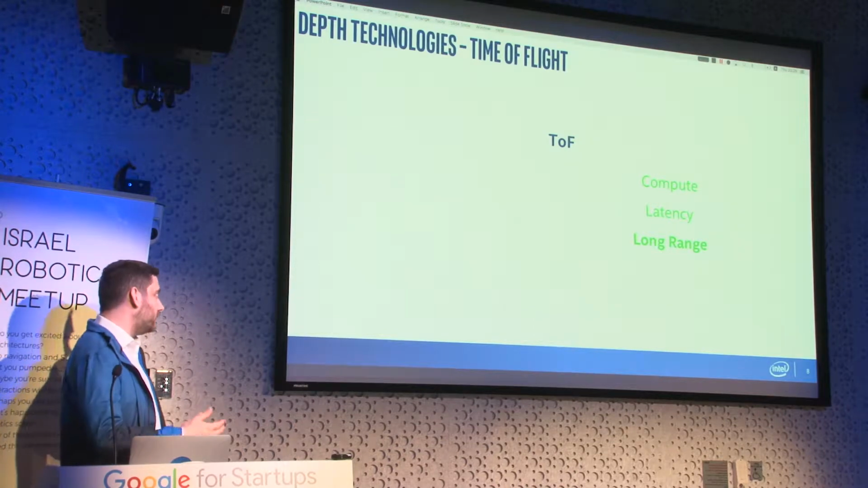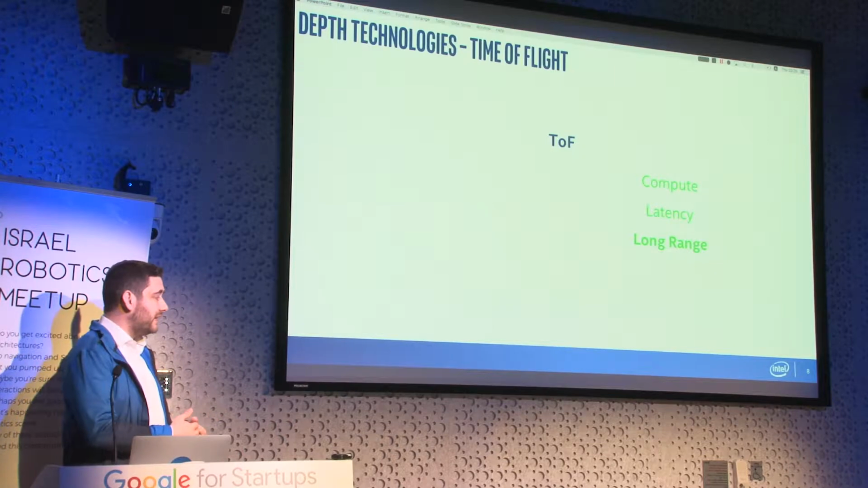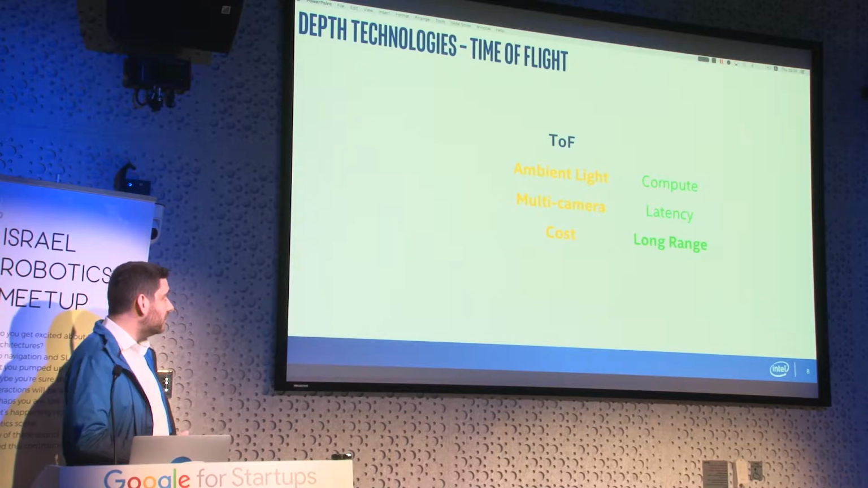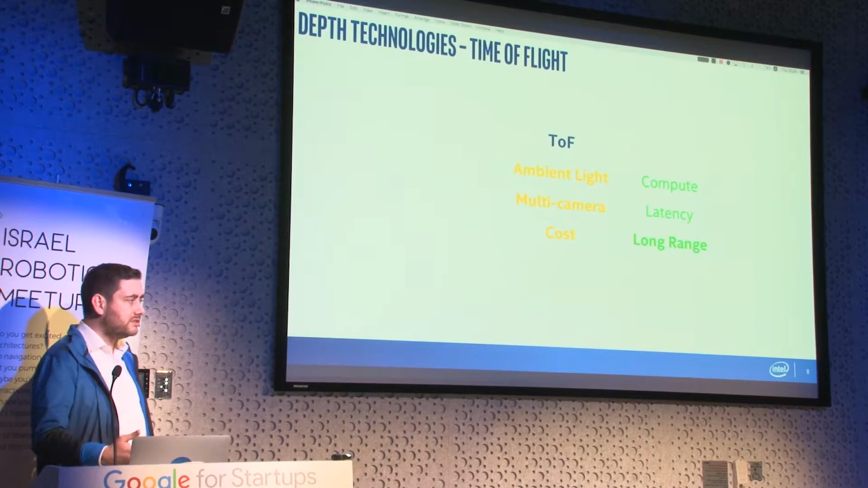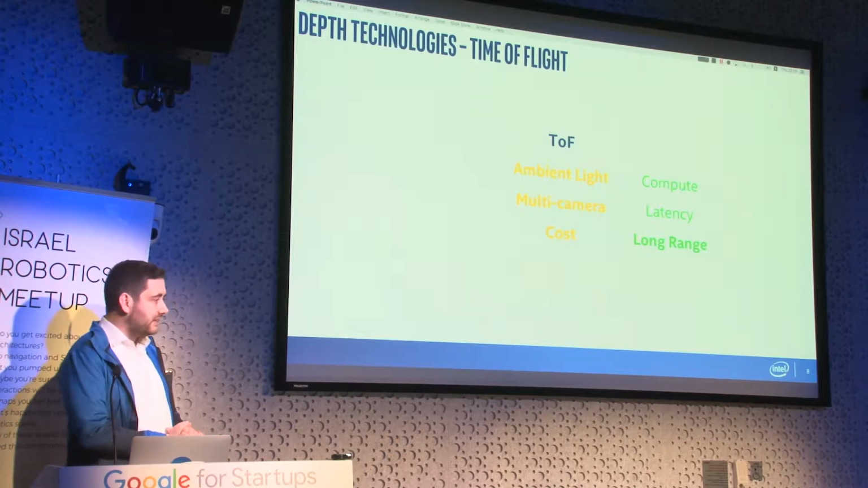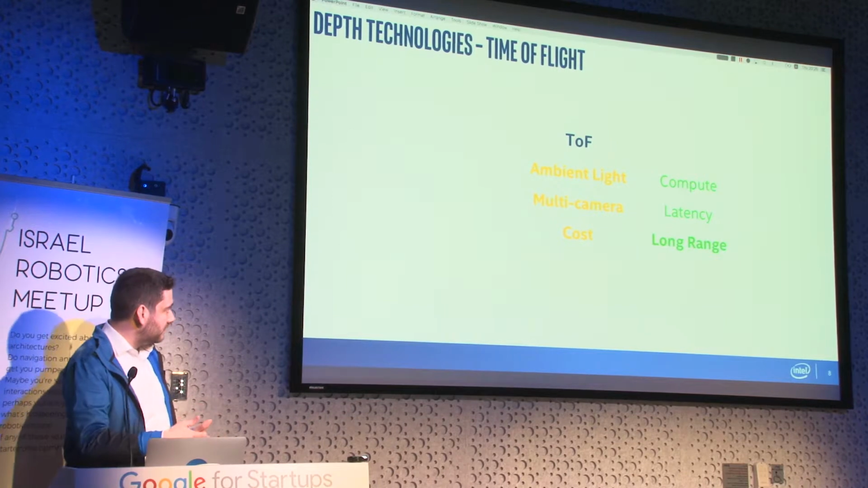Now, the benefits of time of flight: it's a very straightforward technology. It can scale to longer ranges. Time of flight struggles with interference from ambient light sources. For example, if you take it outside in the sun, it can mess up the returning pulses.